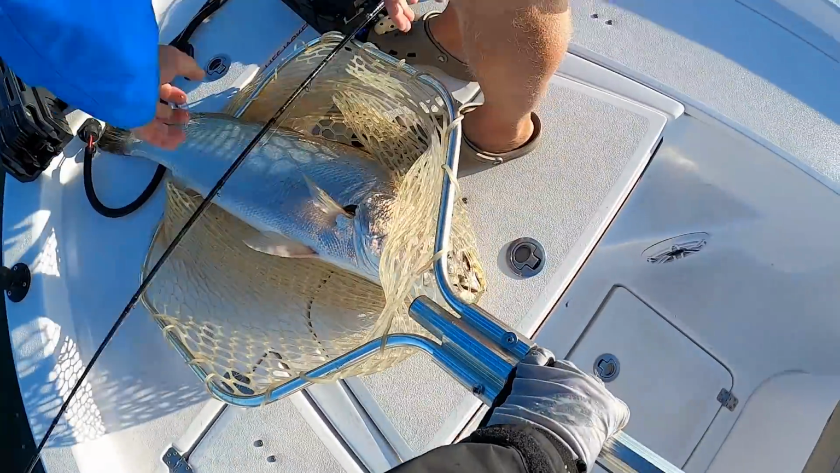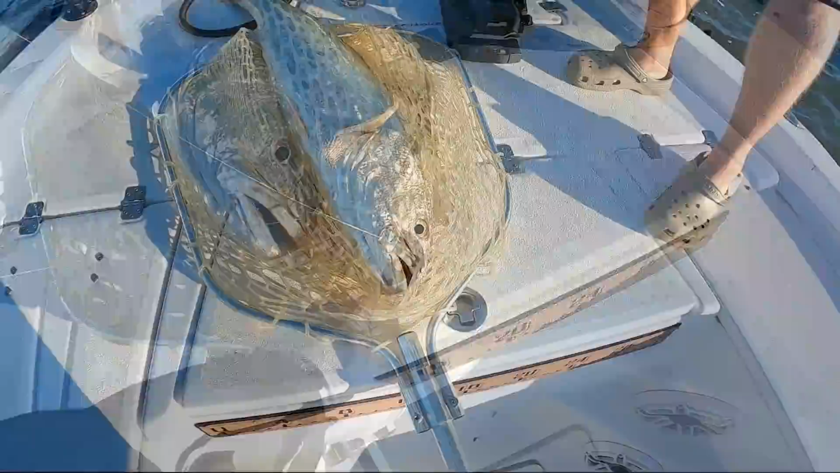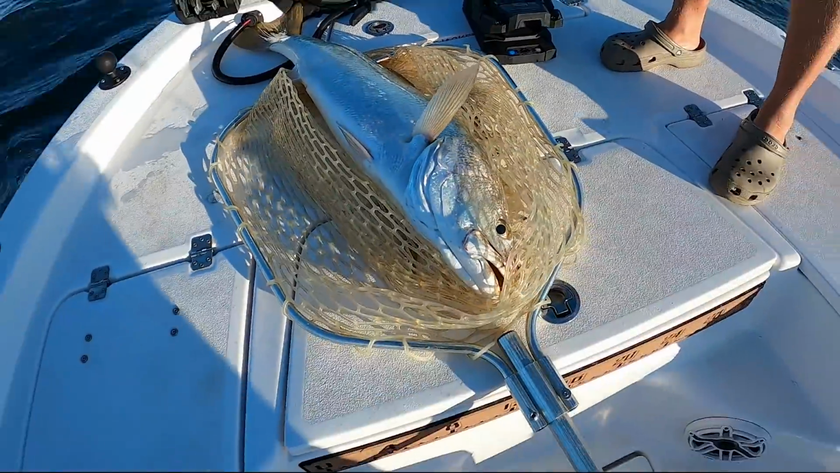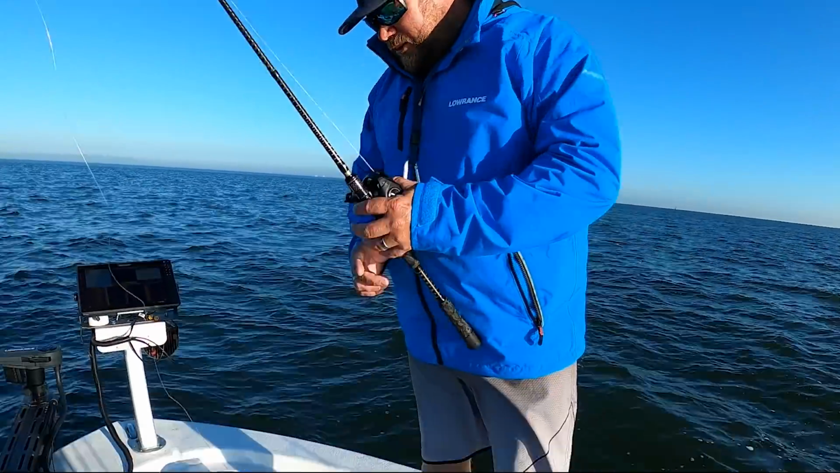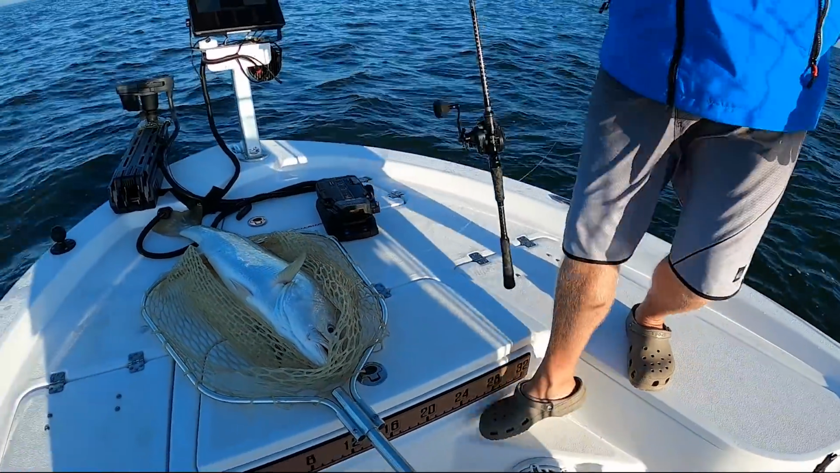That is a big fish. What a start to the morning. Yeah, mate, find the fish and look, that was pretty much the first drift we actually got set up and got the lures in the right spot, and mate, there's the rewards. Proof's in the net. Yeah, proof's in the pudding, as they say. Oh, you better get a quick hold up of that in the sunshine. What a cracker.